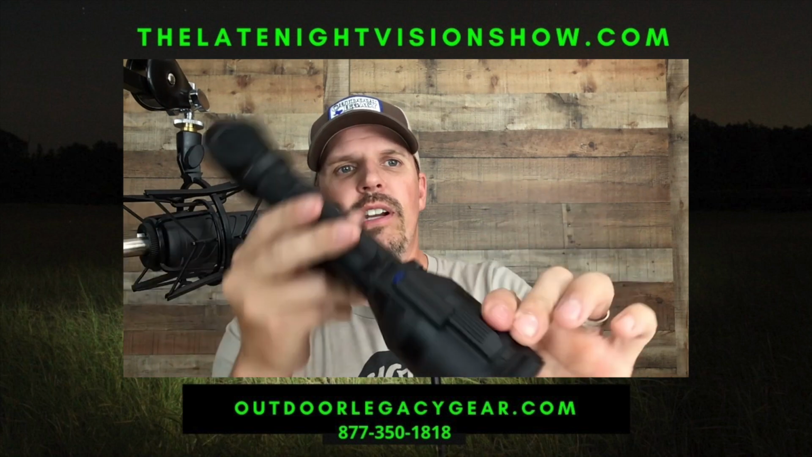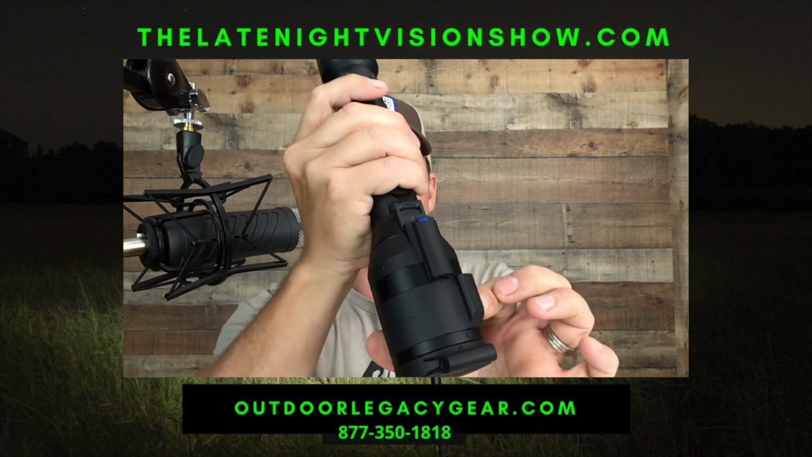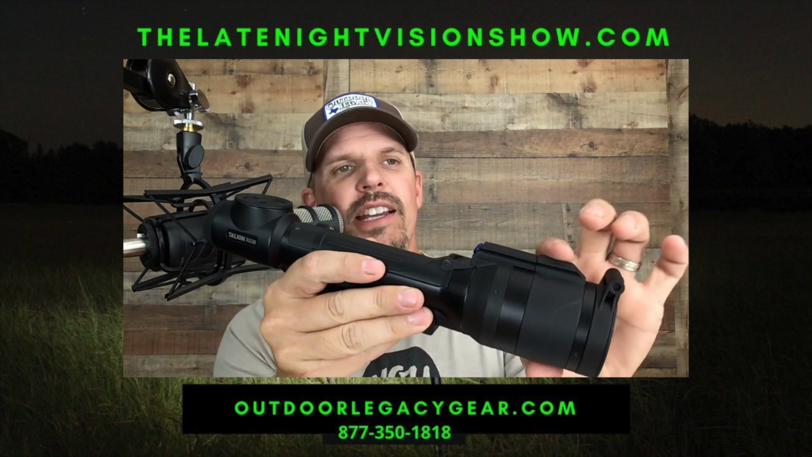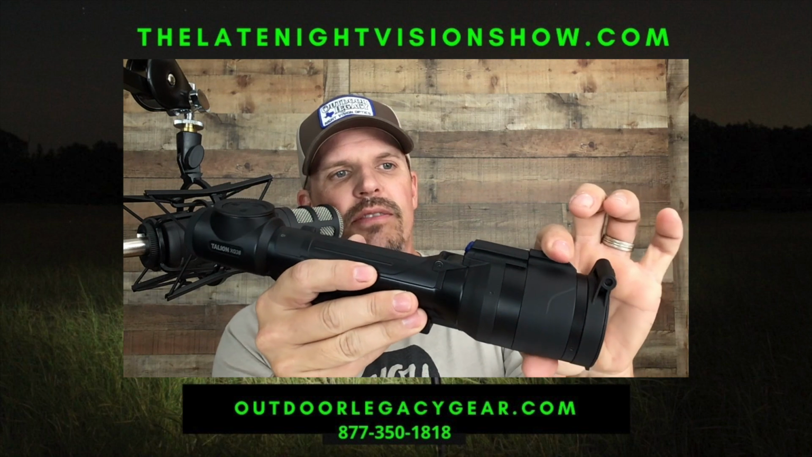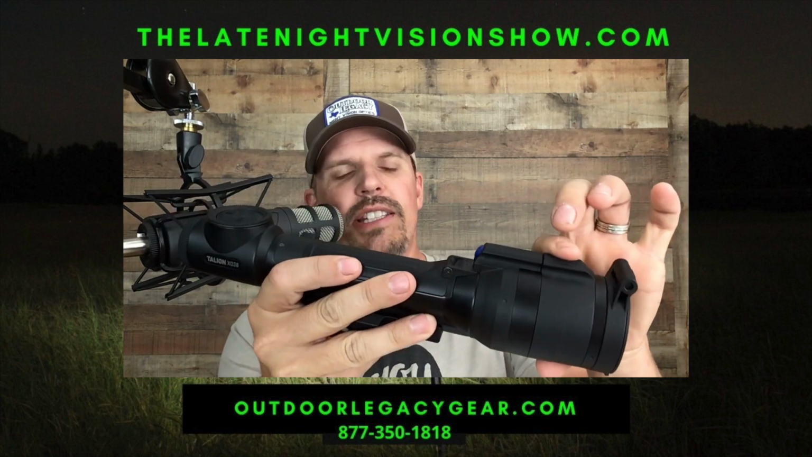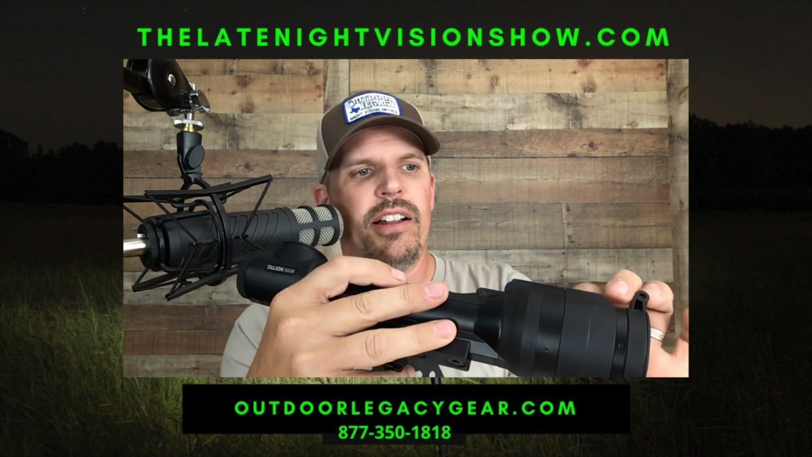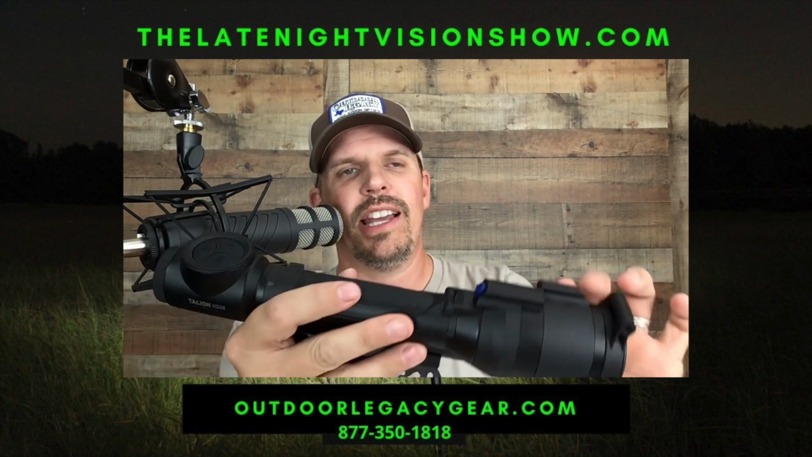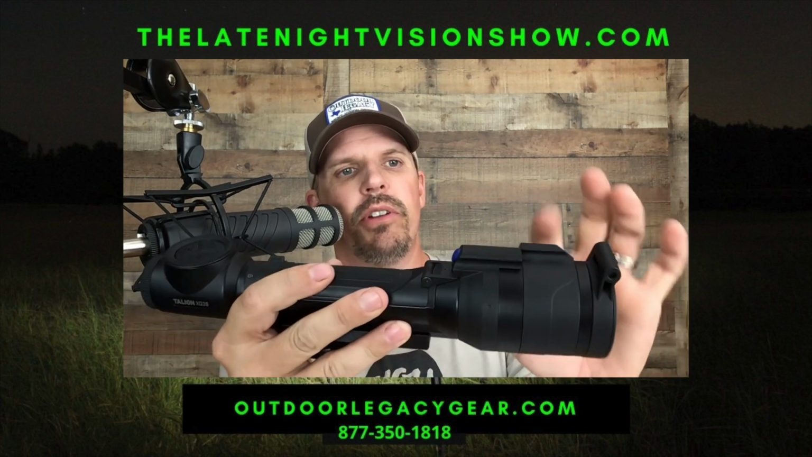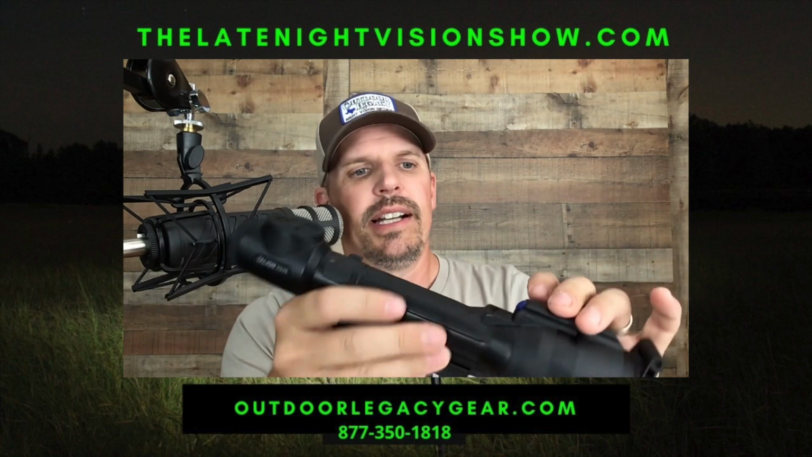Right here, and I'm going to turn it this way so you can see it. This is the focus knob. Really like this. It's a cool design. It's got this little knob up here on the top, you can see, so it's really easy to grab that and know where you're at when you're focusing. That's just a cool little feature. It's very smooth, very easy to move. Now, not so easy that you're not going to bump it and move it, but it's very smooth and easy.